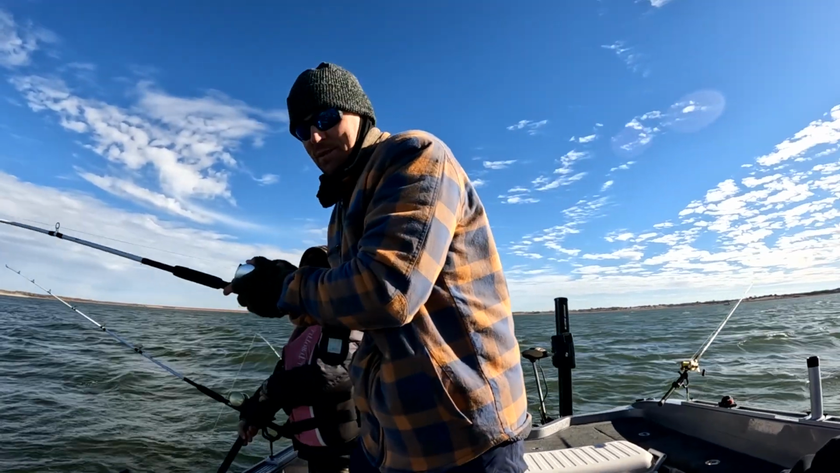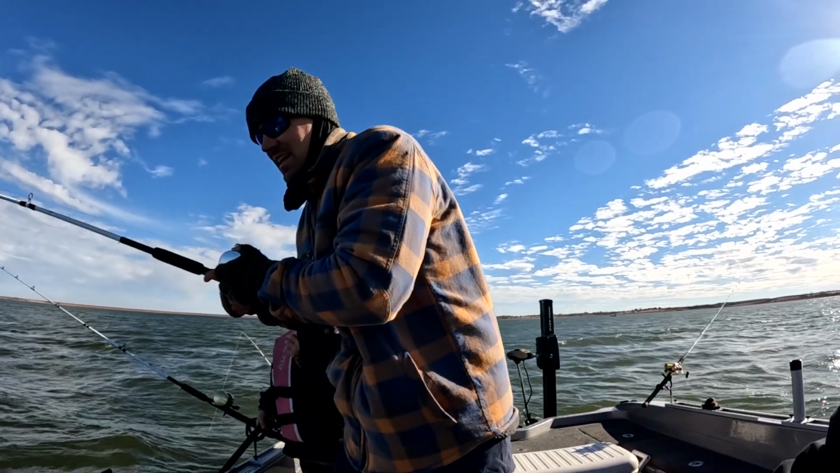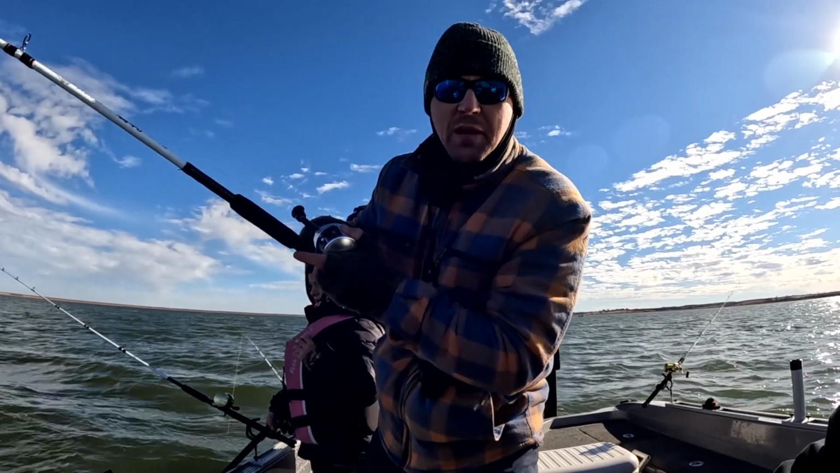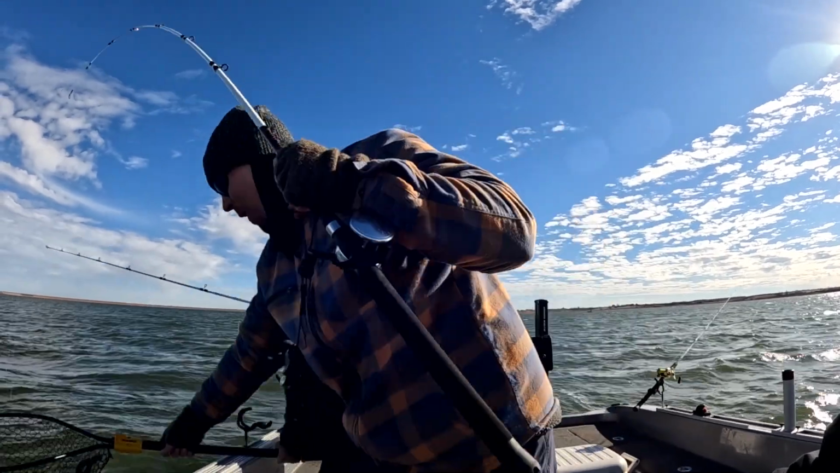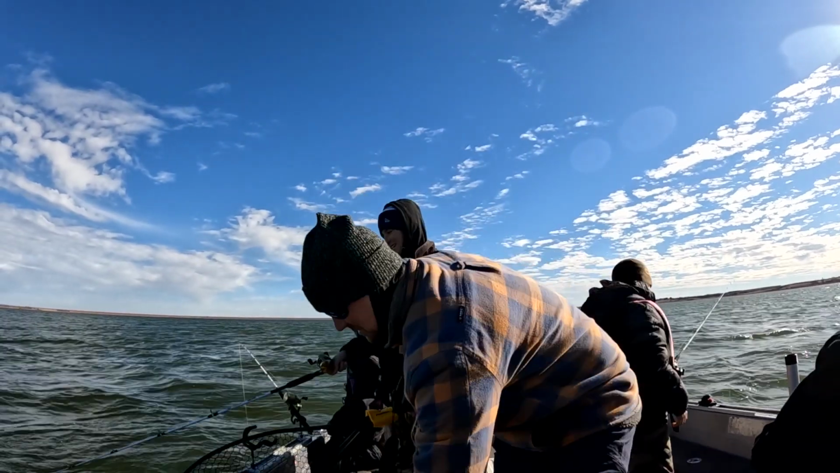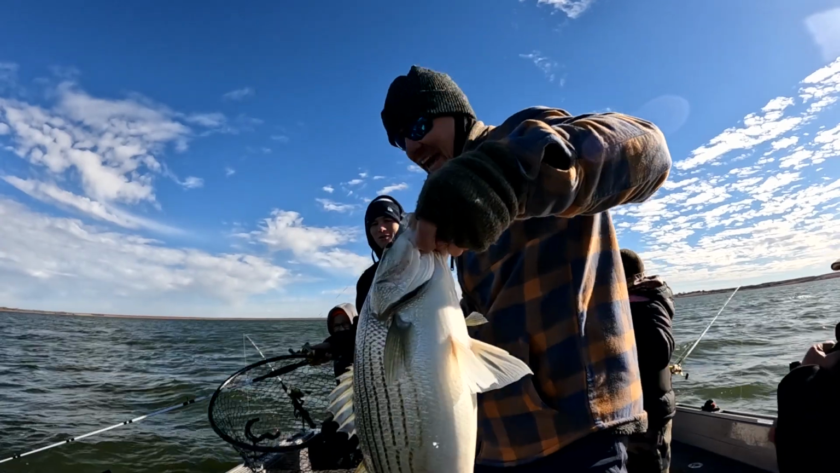Hybrid? It's pulling like a hybrid. So we were just trolling along at 4 tenths, 5 tenths. It's been about 10-15 minutes. Ooh, big one. Whoa! Big one! Oh man, guys. First fish dead sticking. Guys, what a tank.